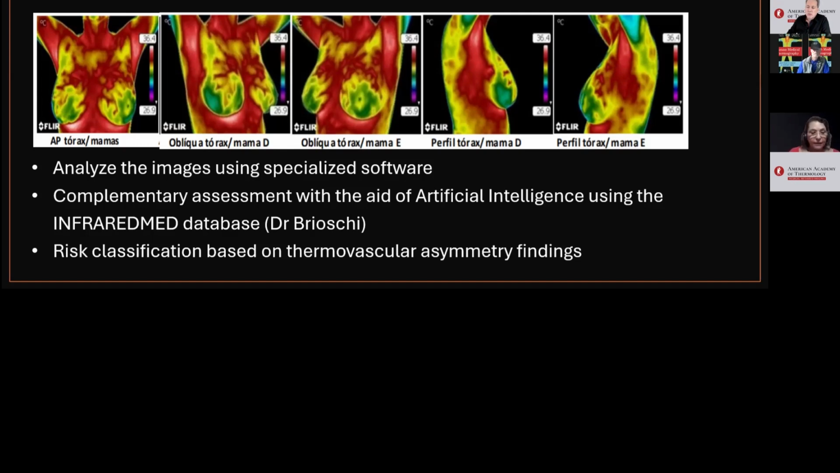Then I study the images with specialized software and send them for later assessment with the help of AI in the infrared database with Dr. Brioski for risk classification according to findings of thermovascular asymmetry.